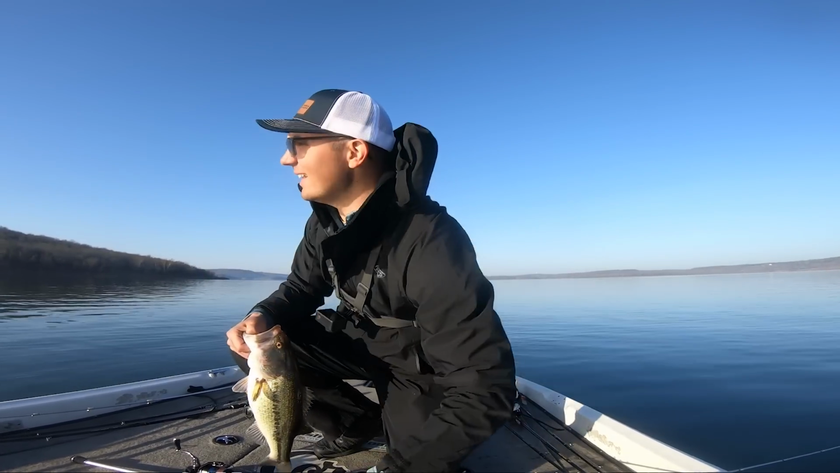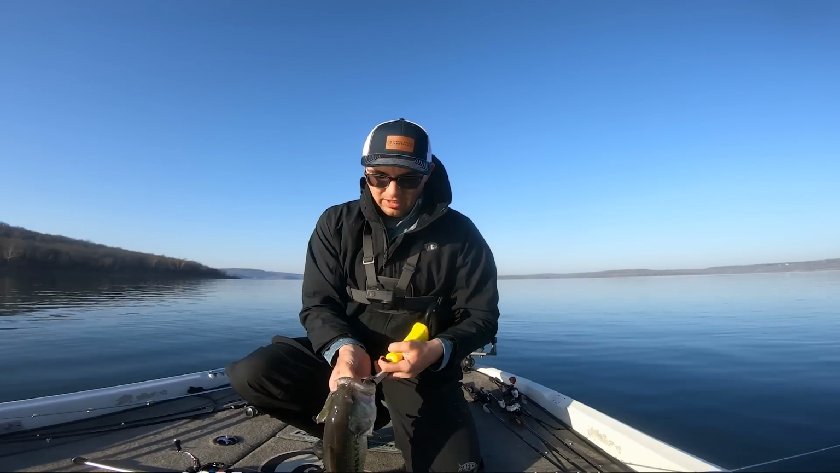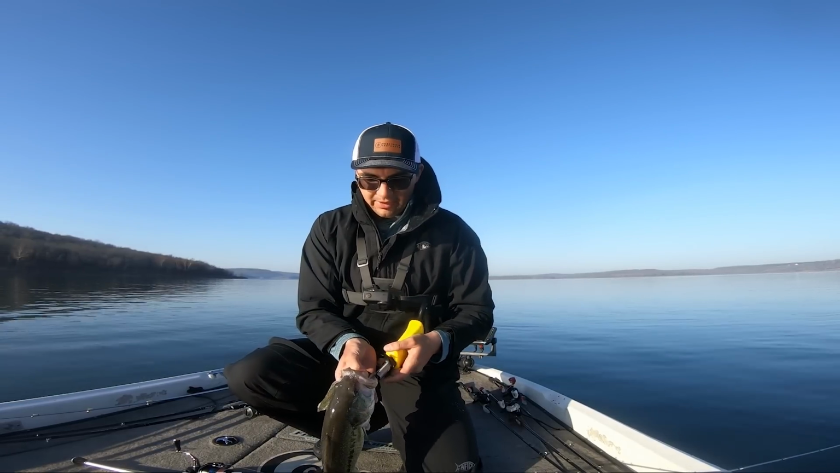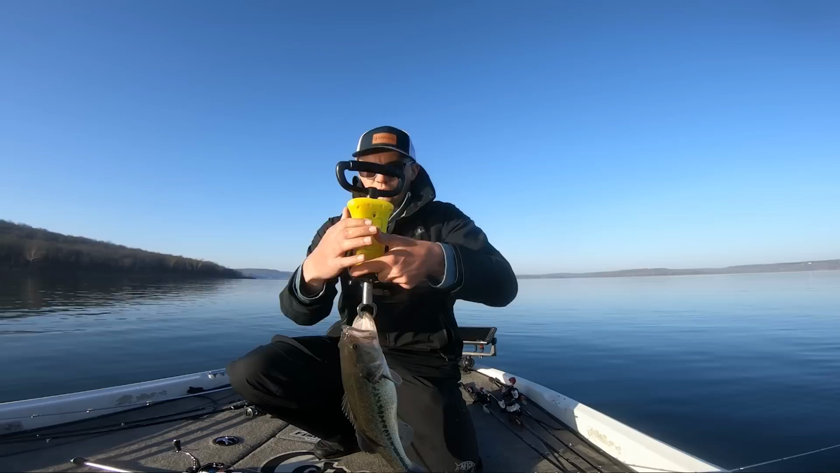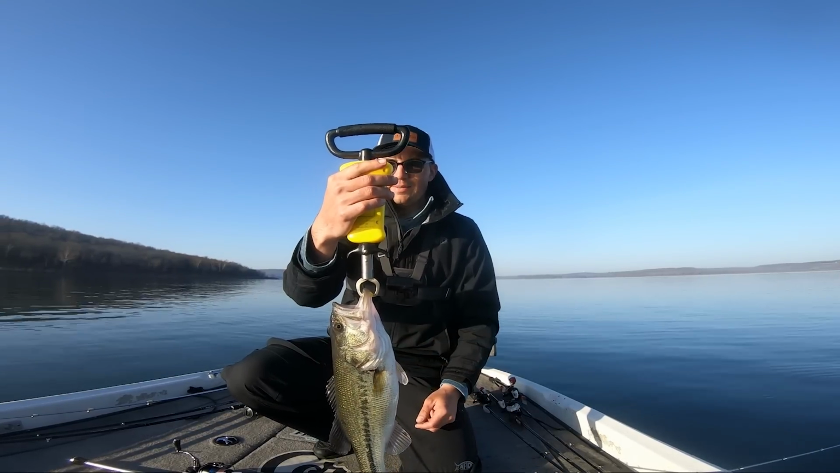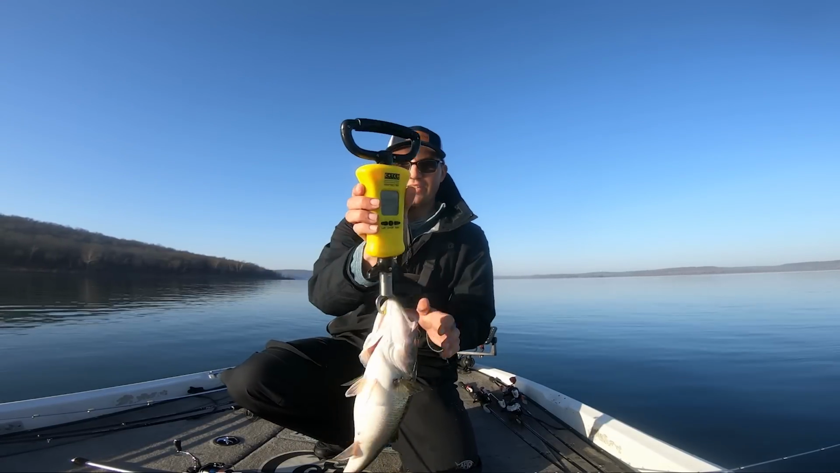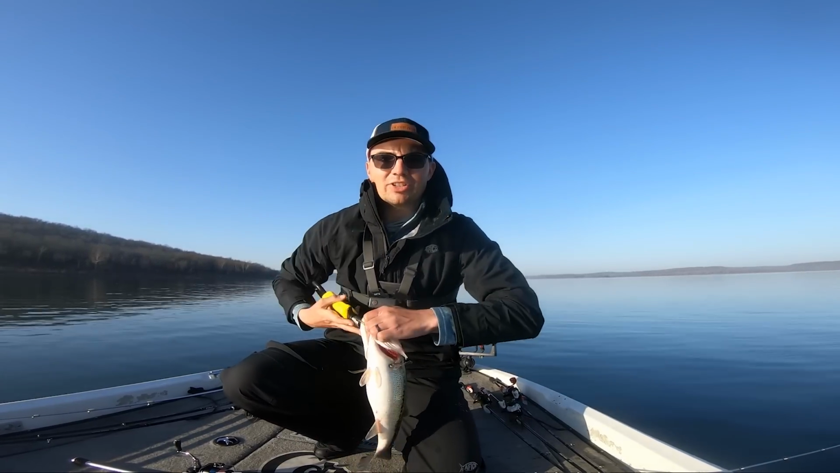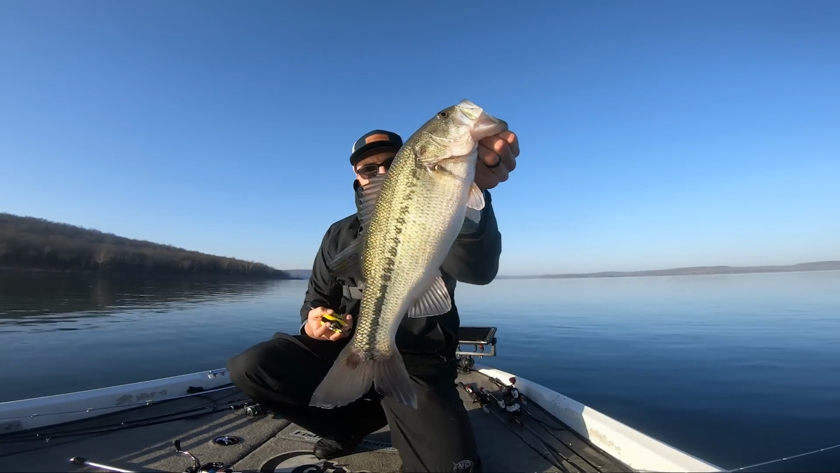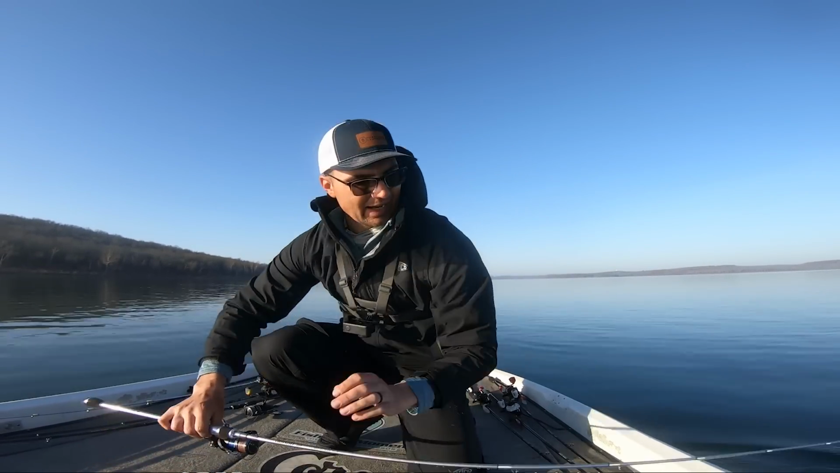It feels a lot less random than chasing around the schooling fish out in the middle. You could do this technique even with that Eagle Eye $900 live sonar, and I feel like it speeds up the process a little bit for me. It's a 3 pounder right there, solid fish. It speeds up the process of getting these fish in the boat, and I'm still finding them with traditional sonar, so I really do enjoy this right now.